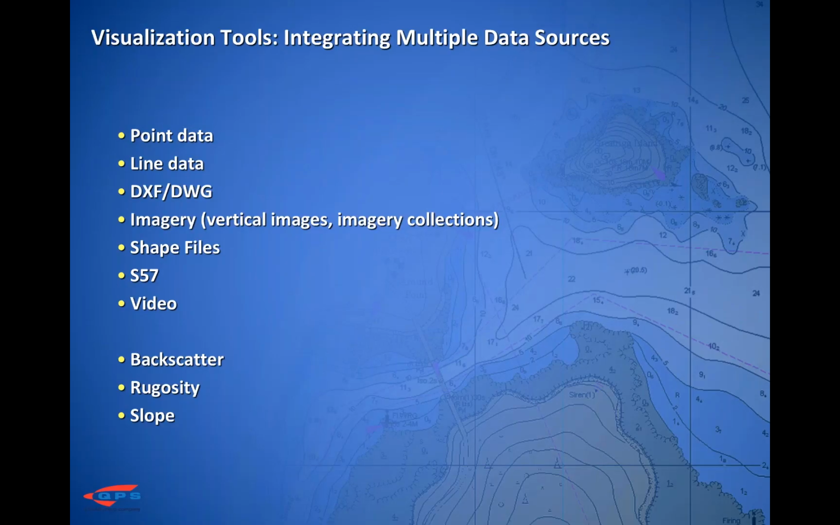In Fledermaus, integrating multiple data types is pretty easy. You can incorporate point data, line data, DXF or DWG AutoCAD data if you've got models of an ROV or a vessel. You can bring in imagery, vertical images if you've got sub-bottom profiling.